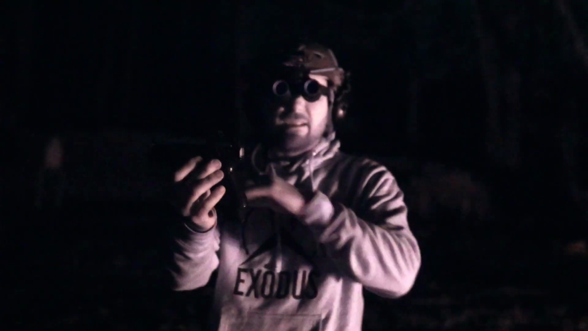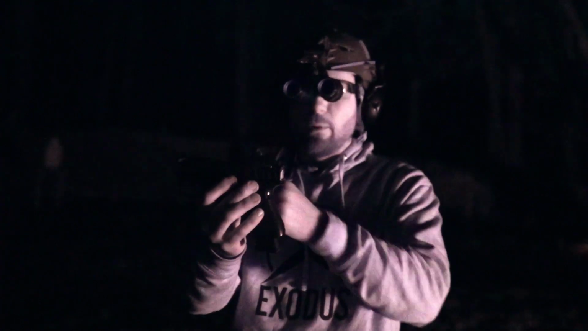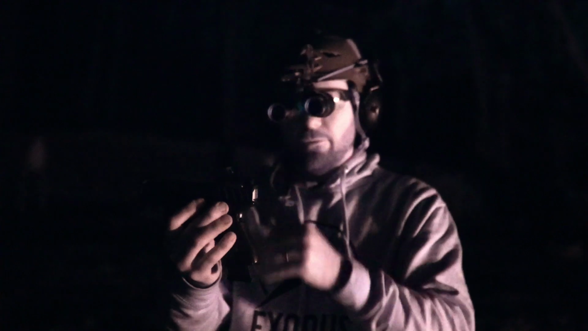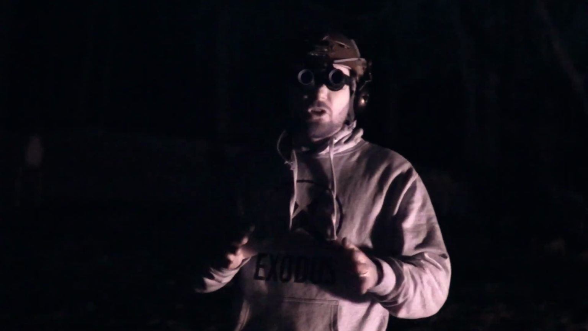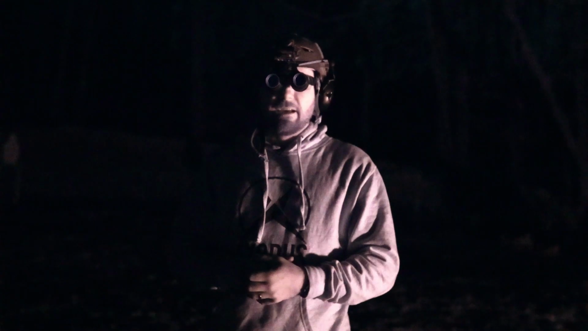I'm not gonna be using any supplemental lighting at all. This is a TLR 7A, so we're not gonna be using that because that's white light. We're just gonna be running with simply passively aiming through the red dot. This is a skill set that I don't think people talk about enough. The fact that you can simply aim through your optic just like you would during the day.